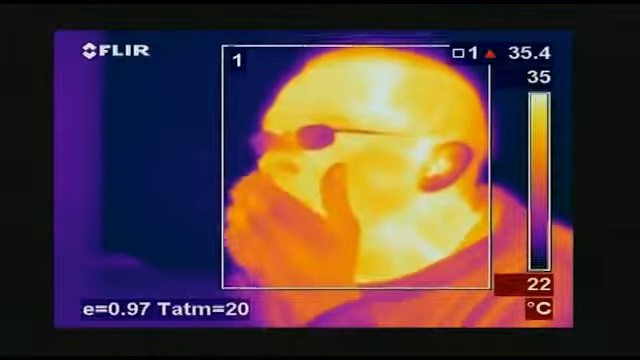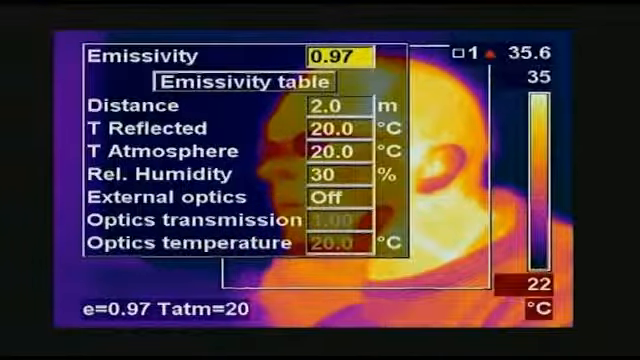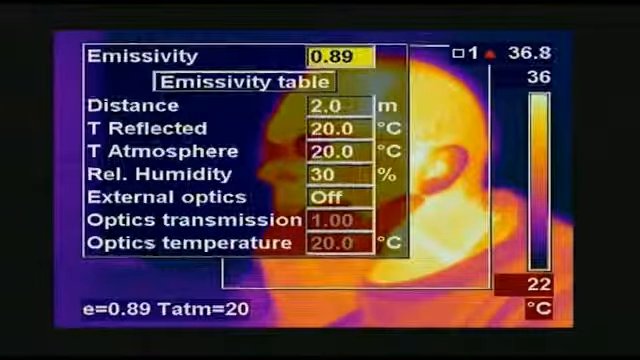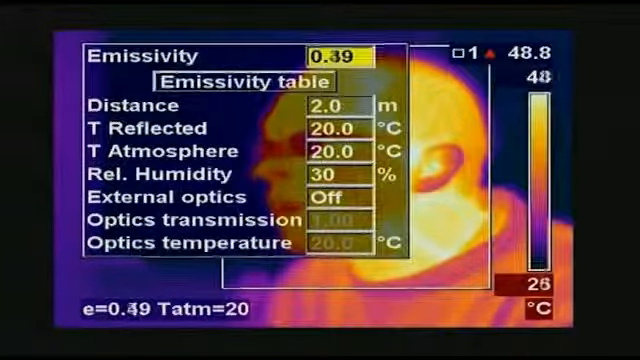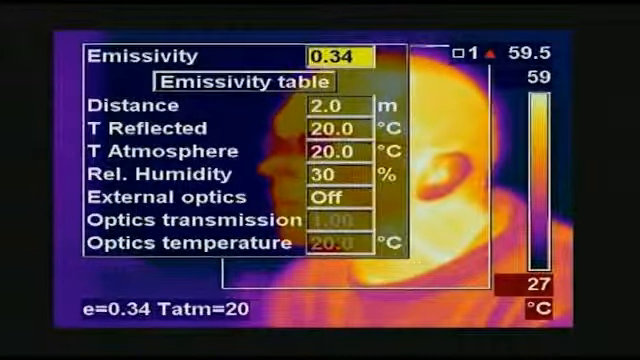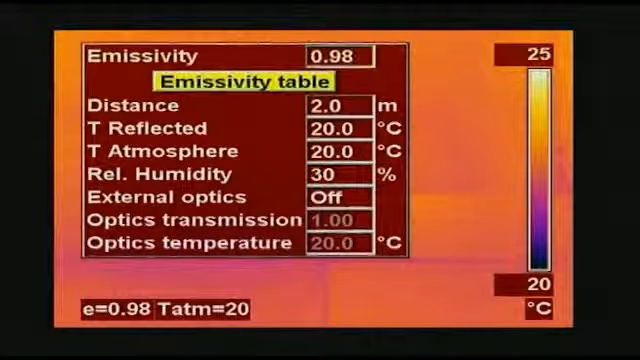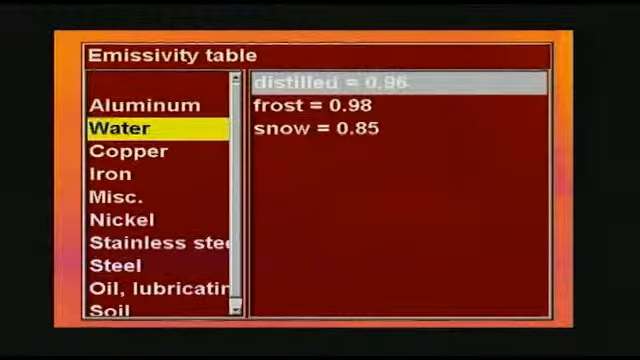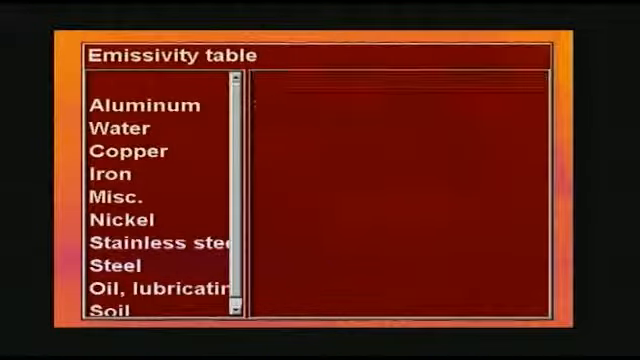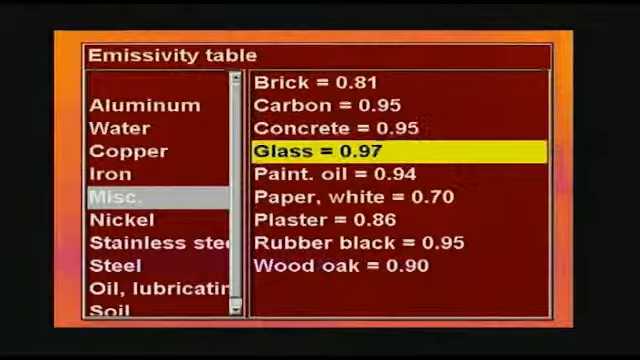If we look at a man and bring the emissivity down, the temperatures we measure will rise drastically. Not only is this true for human beings, but it's true for other materials too. It's extremely important to set the camera to the correct emissivity. FLIR Systems thermal imaging cameras have predefined emissivity settings for lots of materials, and the rest can be found in an emissivity table.